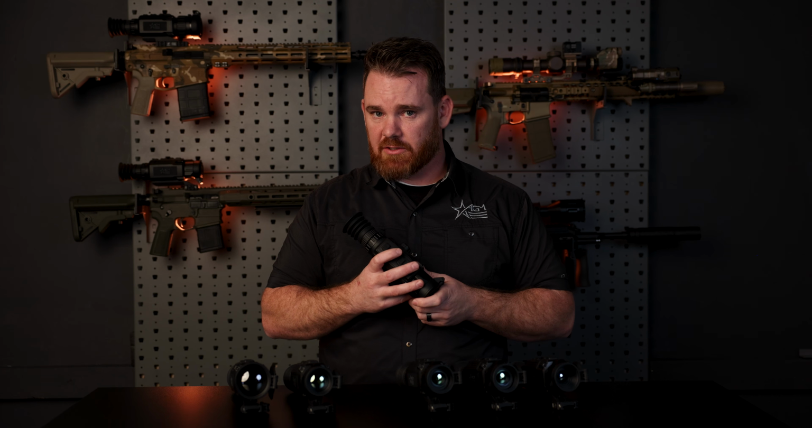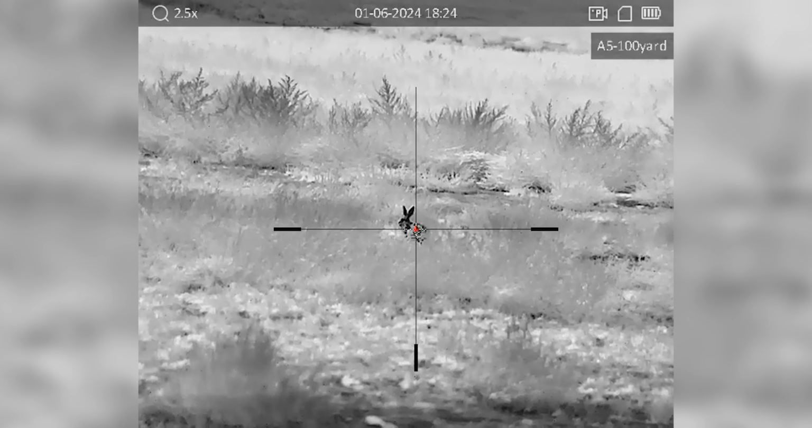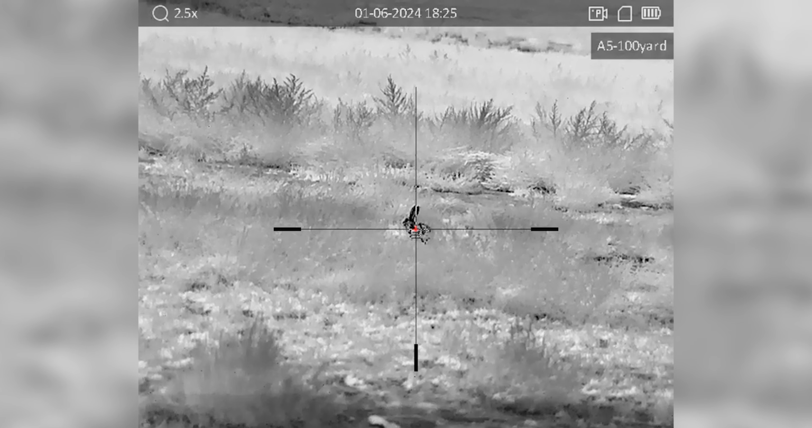So you have a lot more options in terms of personalizing the reticle for you and for your needs. Outside of that, you'll also notice that we have this feature called pre-recording, which is essentially your shot activated recording. And what that means is that the unit will always be recording, and then it will start saving that rather than deleting it. It will start saving it the moment that it detects recoil.